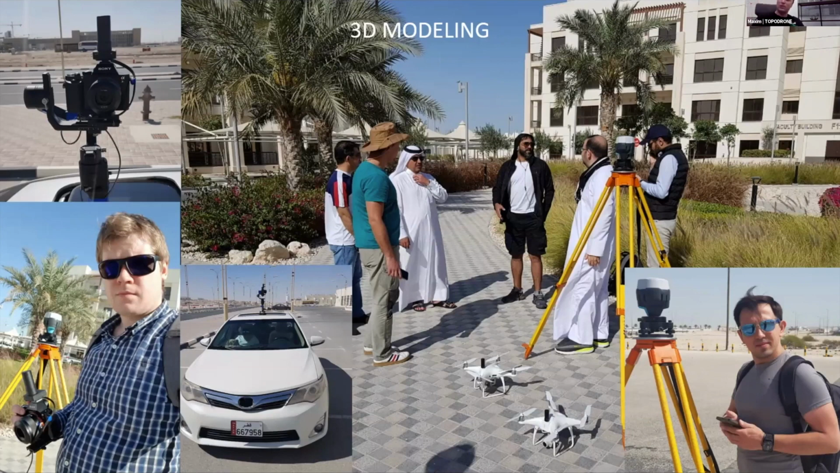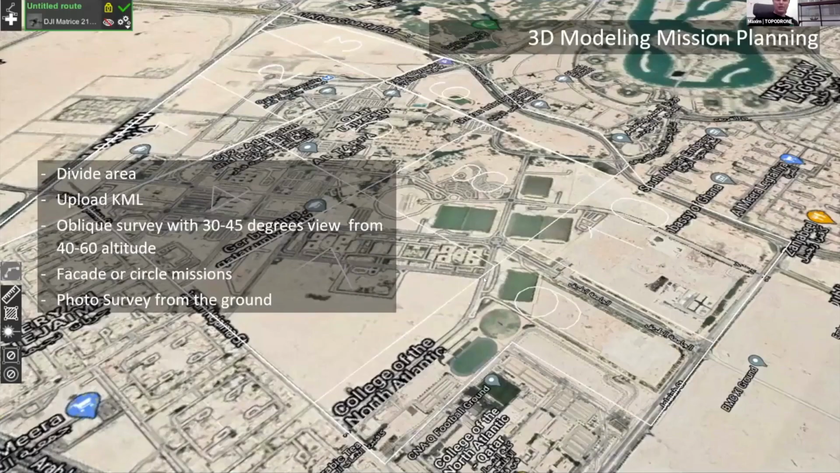We just use our PPK system to stitch all the images together. And we use special equipment installed on the car to make photos from the ground as well. And we use MLEAD base station for post-processing. And we just use UgCS for mission planning.